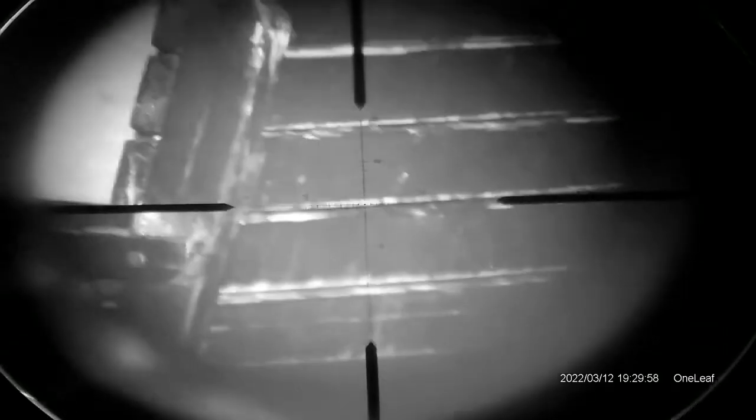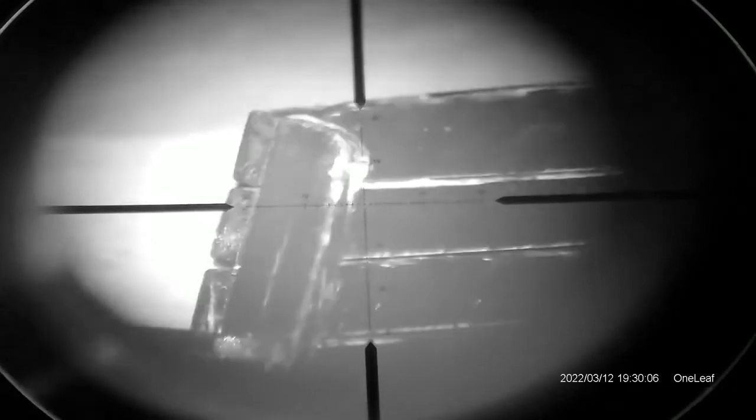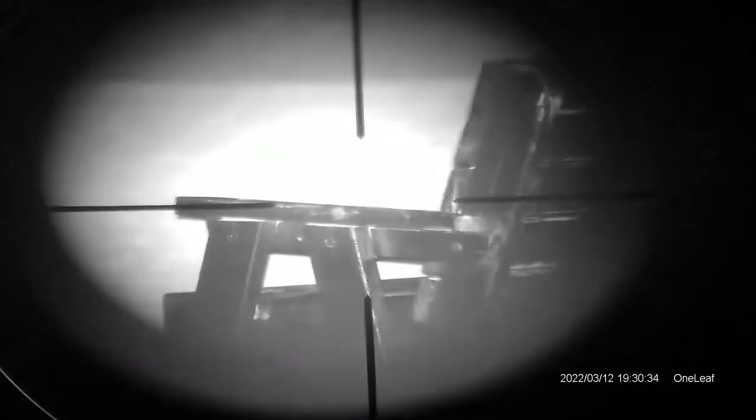Now this bench, I say, is about 25 yards away, and at that distance this device works really, really well. You can see how good the image is on there. You can see all the detail of that bench. So if you're shooting anything at that sort of close, it's a really, really good image. And the flashing that you see where it's going dark, that's my hand getting in front of the IR light when I'm adjusting the zoom on my scope. Nothing to do with the device at all.